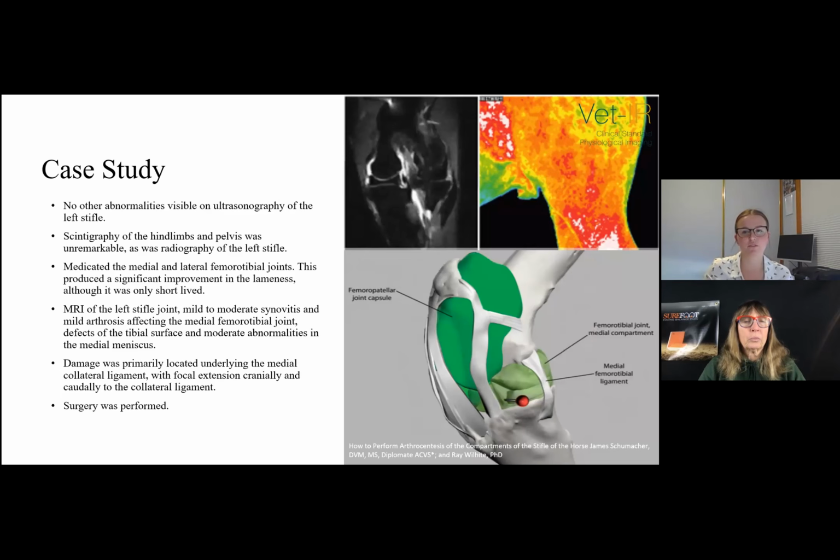Mild to moderate synovitis and arthrosis affecting the medial femorotibial joint was observed, along with defects affecting the tibial surface and moderate abnormalities of the medial meniscus. So damage was primarily located underlying the medial collateral ligament and extending cranially and caudally of the collateral ligament. So then surgery was performed and treatment administered accordingly.